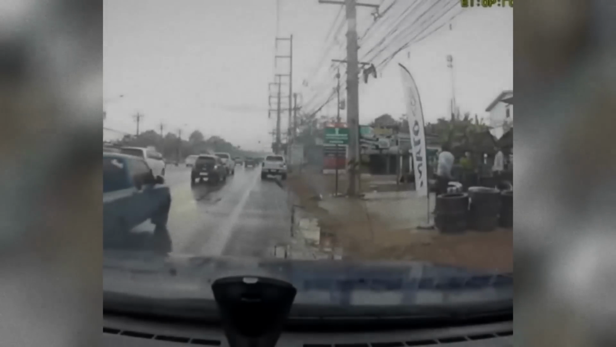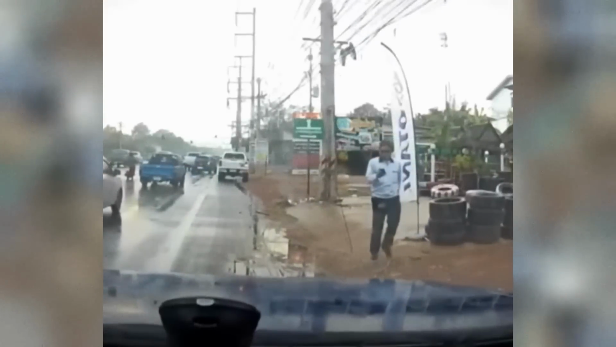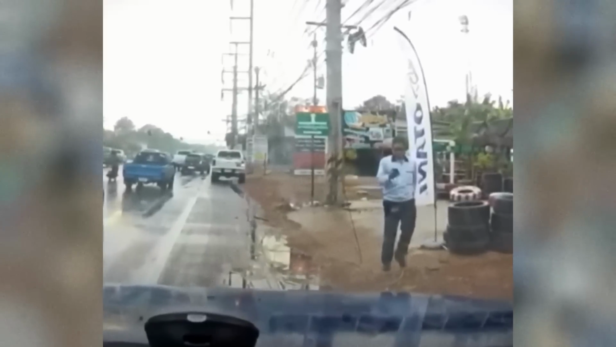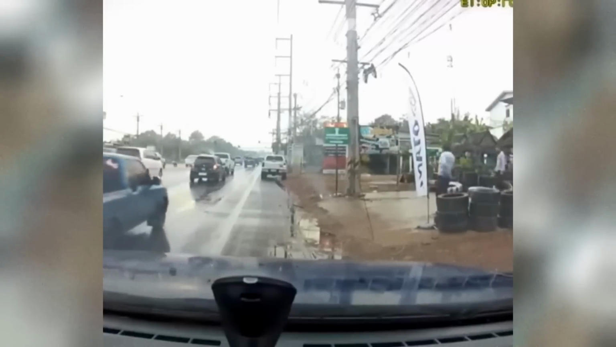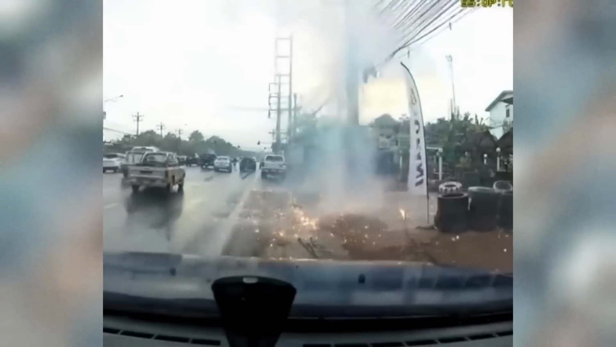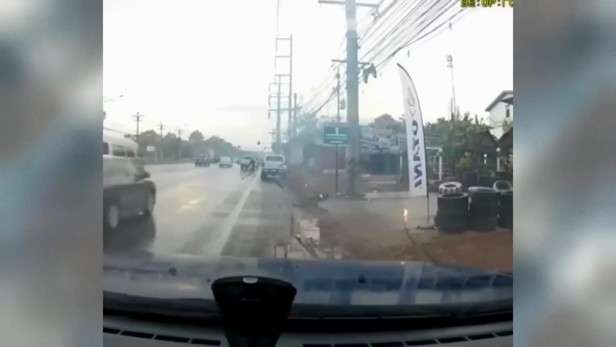Unreal footage captured in 2017 in Thailand on the day after Christmas, December 26th. A 32-year-old guy named Mana was looking down at his phone as he walked back to his car from his radio office when he had an unexpected near-death experience. As soon as he walks by the power line, the electricity cables above his head spontaneously just explode.